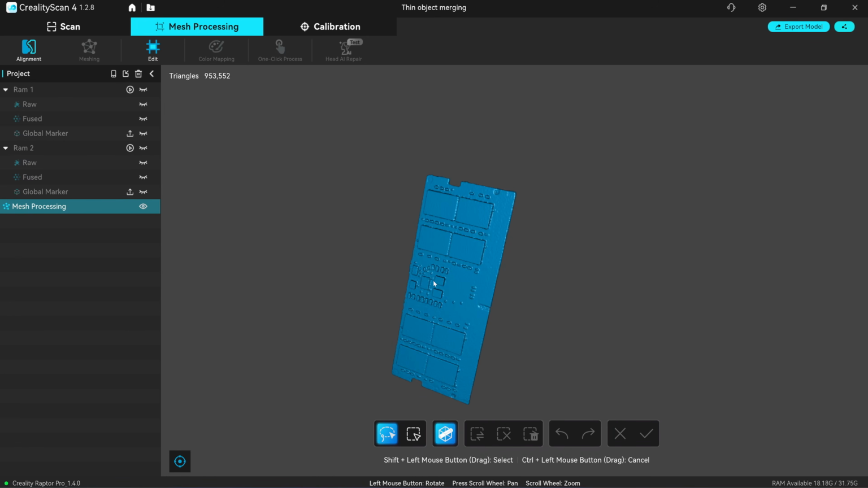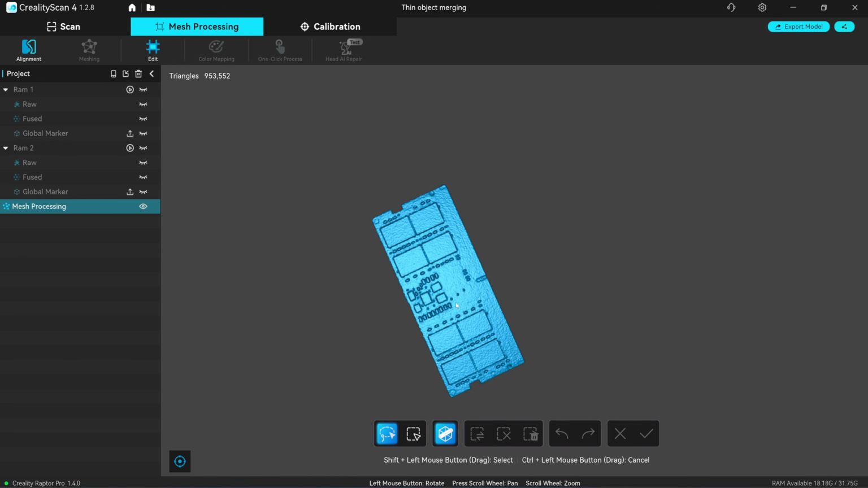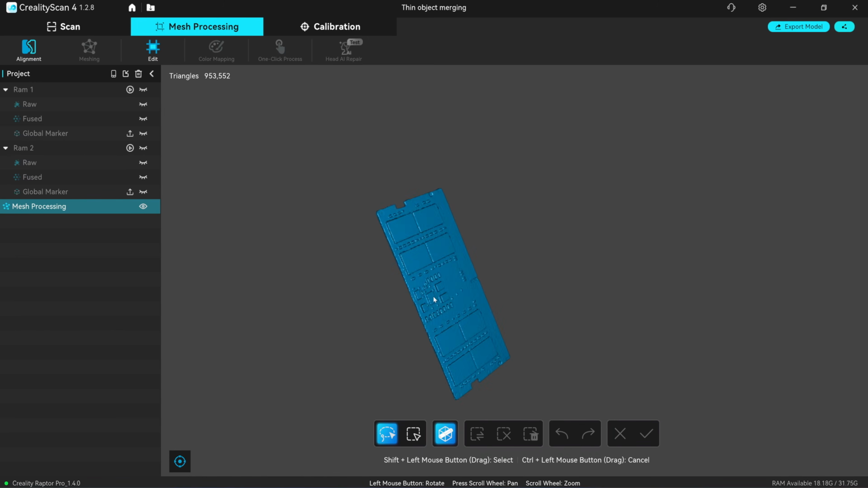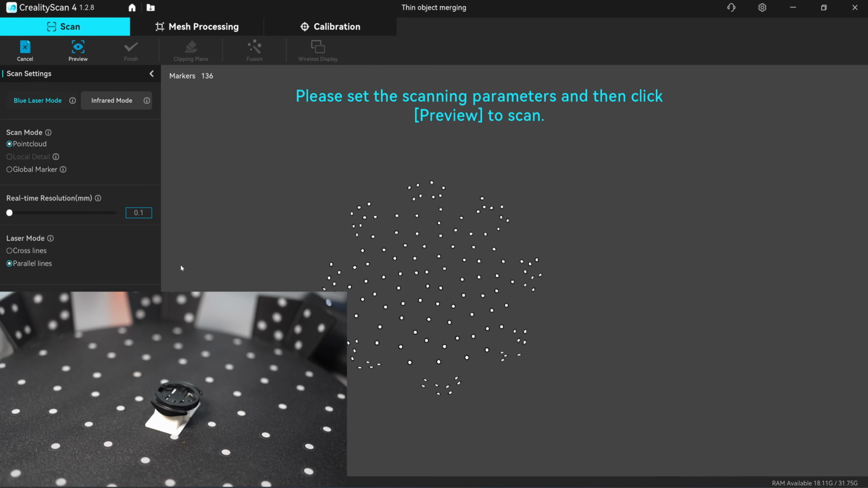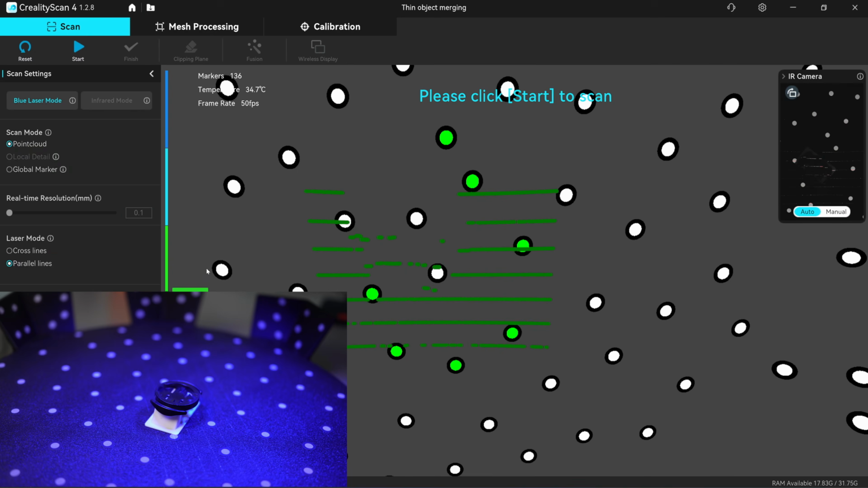1.2.8. Until now, I haven't found any object that I cannot merge yet. Their merging algorithm is far ahead of the competitors in the market right now. So if you can merge this, you can merge anything. Okay, next let's try to scan this tail light clamping, 0.1 millimeter.